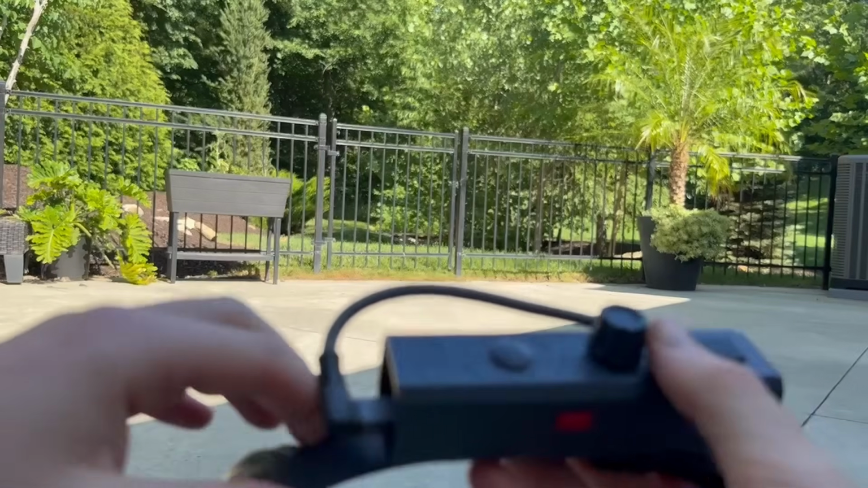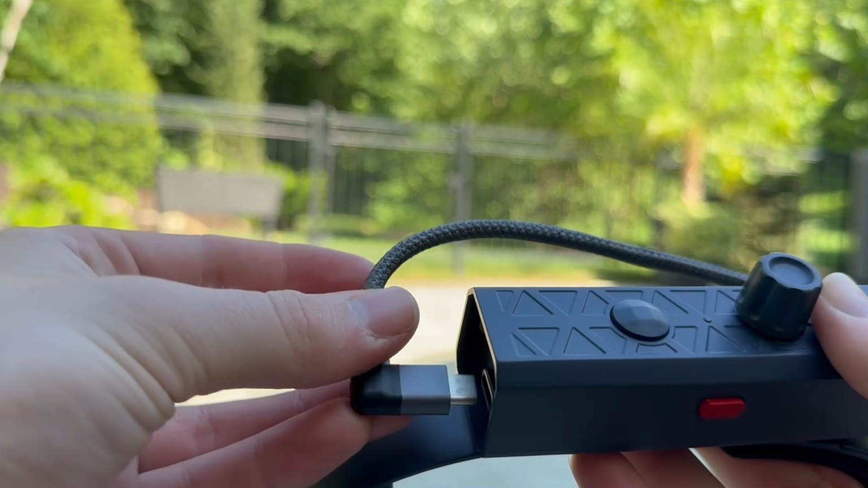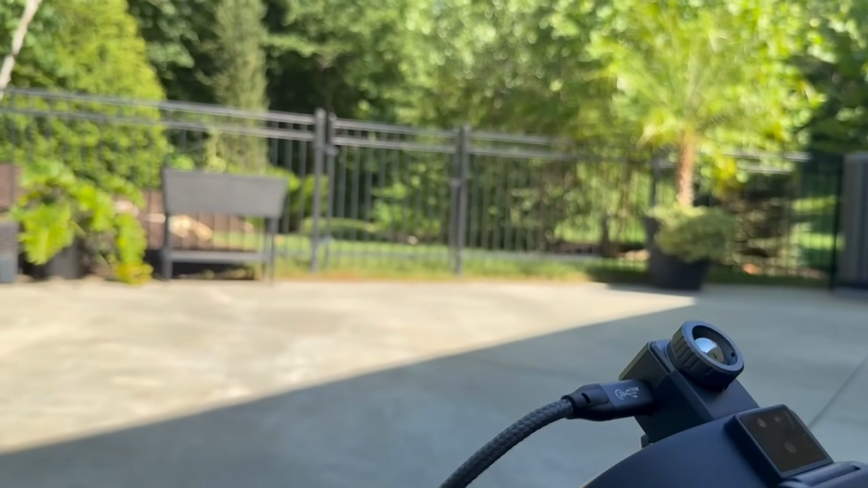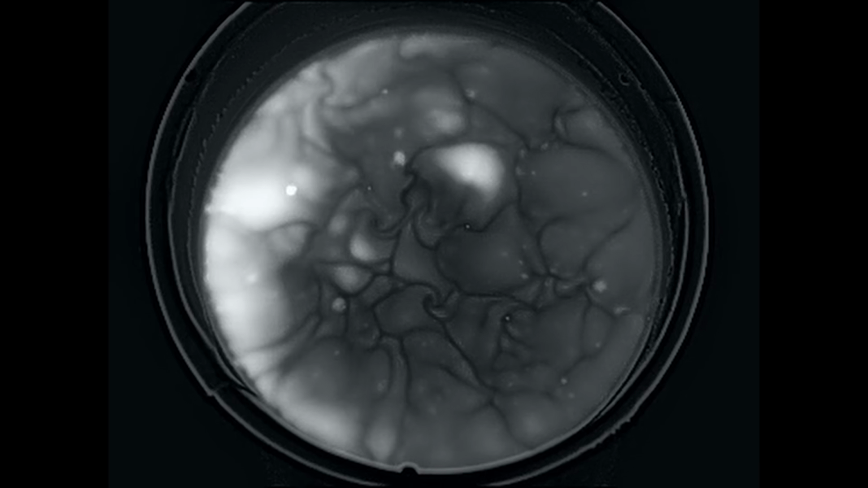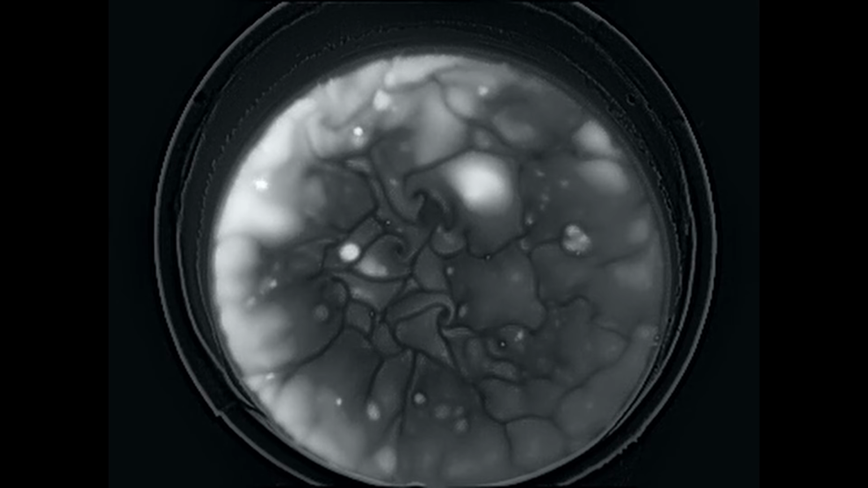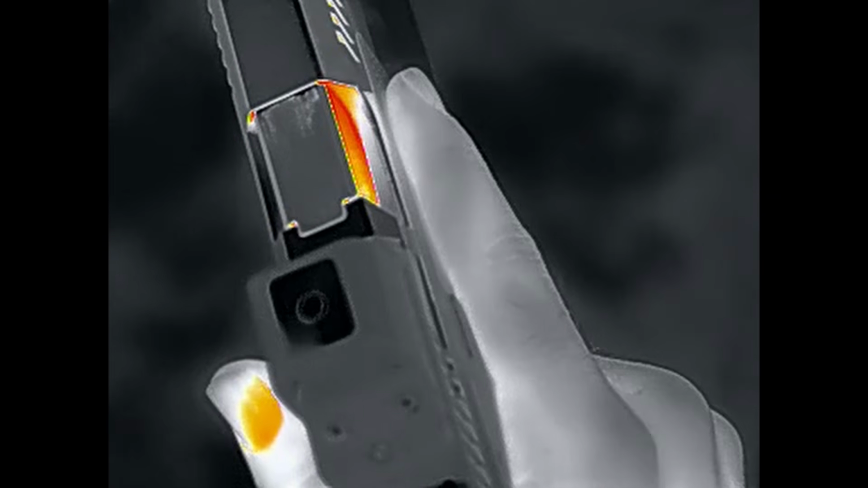Every once in a while, the thermal's contrast will get messed up on boot. I found that pressing the calibration button or unplugging it for a few seconds fixes the issue real quick. Once again, the image is really nice and easy to look at through the display. The large image combined with the pretty solid sensor makes for a pleasant viewing experience once you get over the fact that the images don't align. Before we get into the rest of the party tricks this thing can do, let's get the basic specs out of the way.